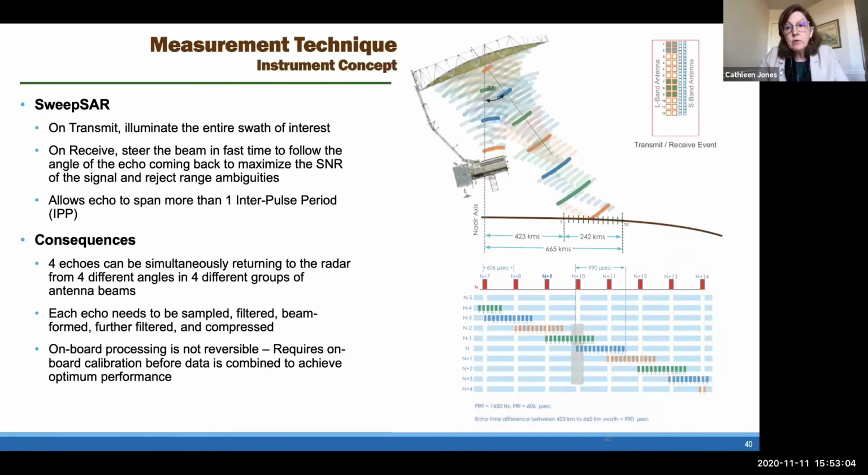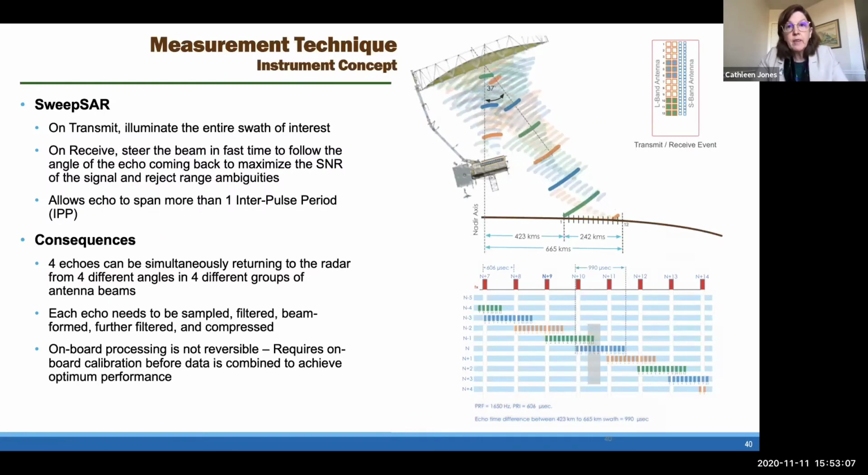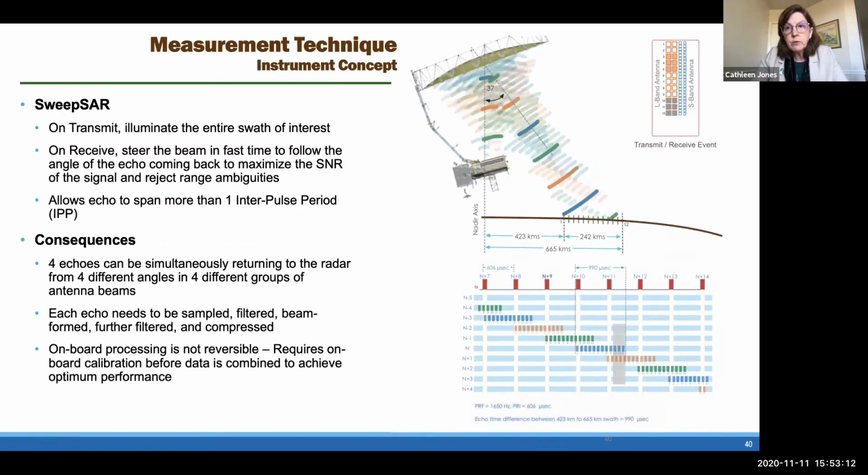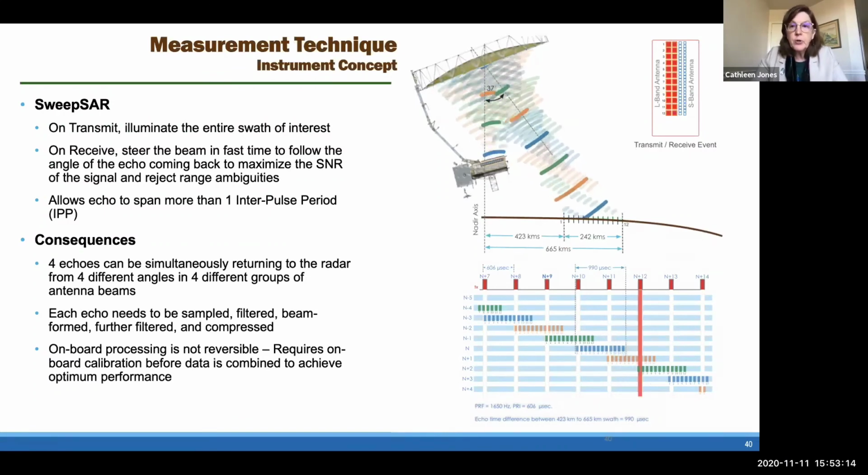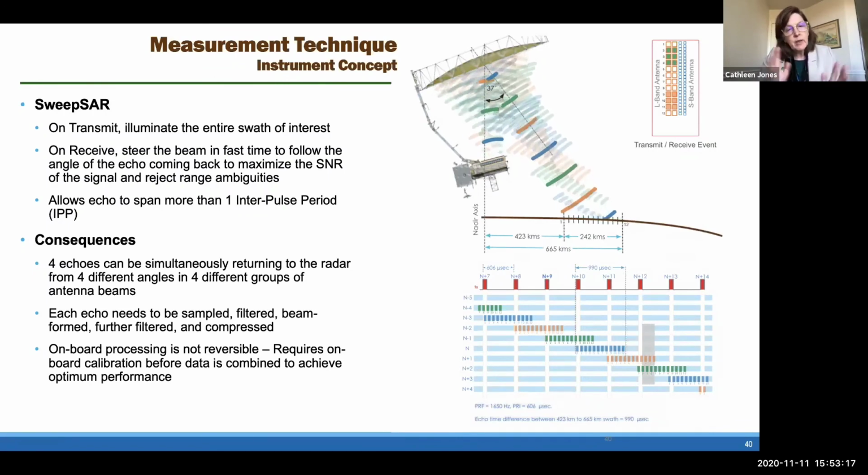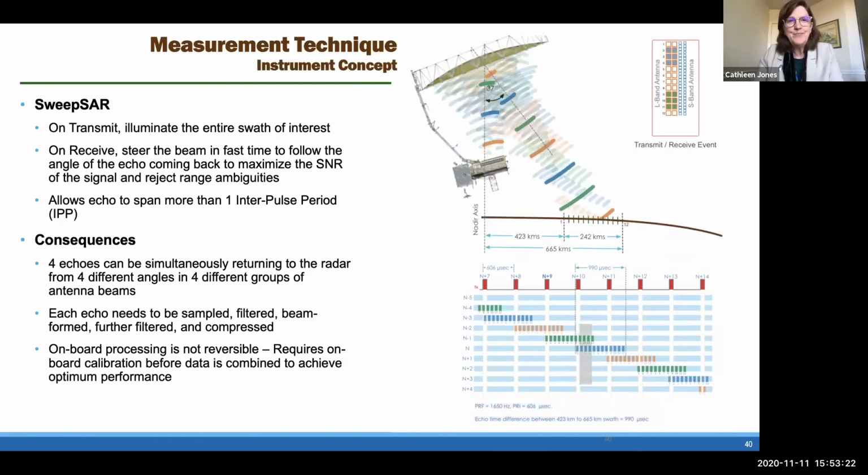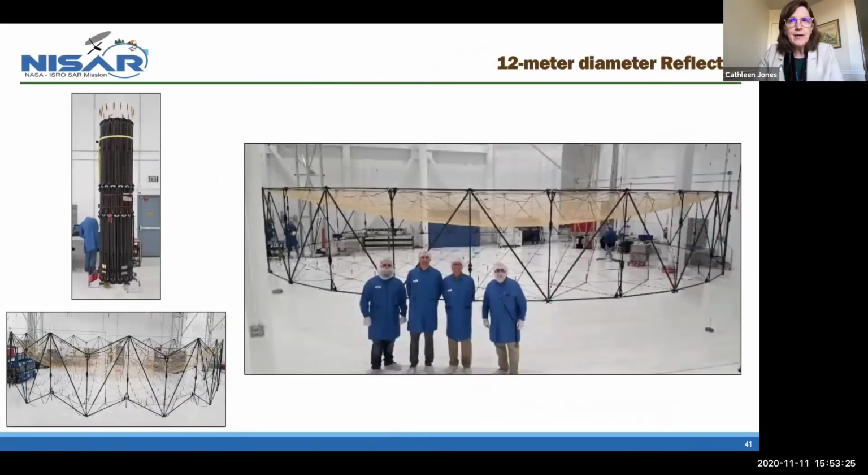The implication, though, is you have to do beamforming on the satellite. And so that means the onboard processing is not reversible. So it's a pretty complicated system. But on the other hand, for scientists, if you get a 240 kilometer swath, that is great. So I just want to have my next to last slide, showing you a picture of this 12-meter diameter reflector for NISAR. That's pretty impressive. Here's the size of this. Here's a person at the back very close, so you can really see the scale of this reflector.